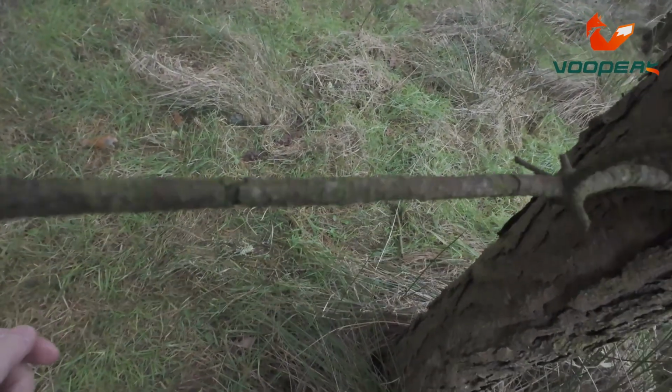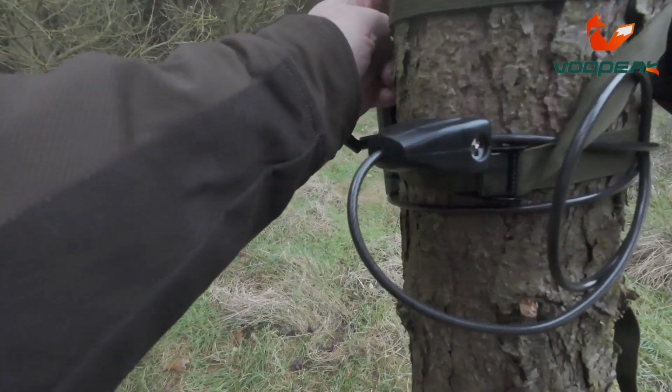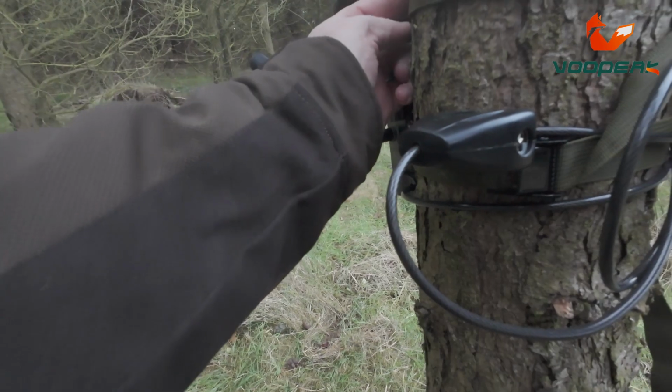I'm tying up the cables as much as I can because we get some really strong winds here and I don't want them coming loose and flapping around in front of the lens.